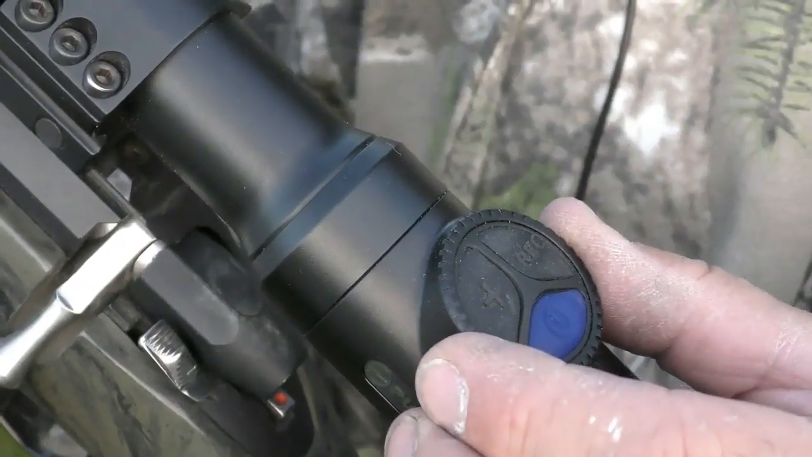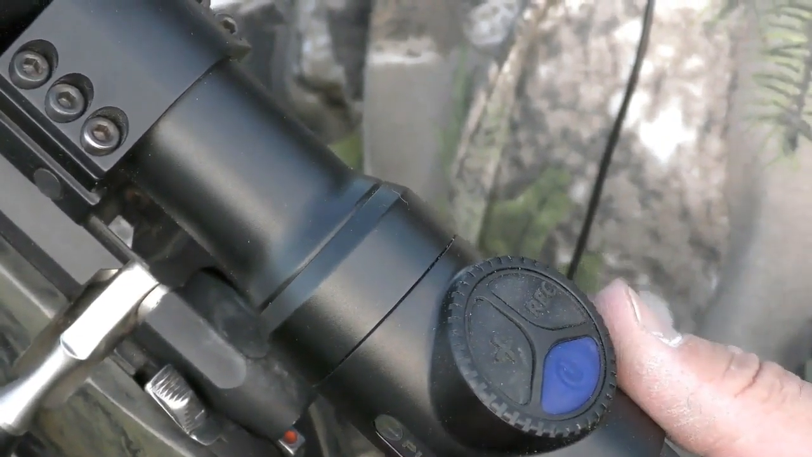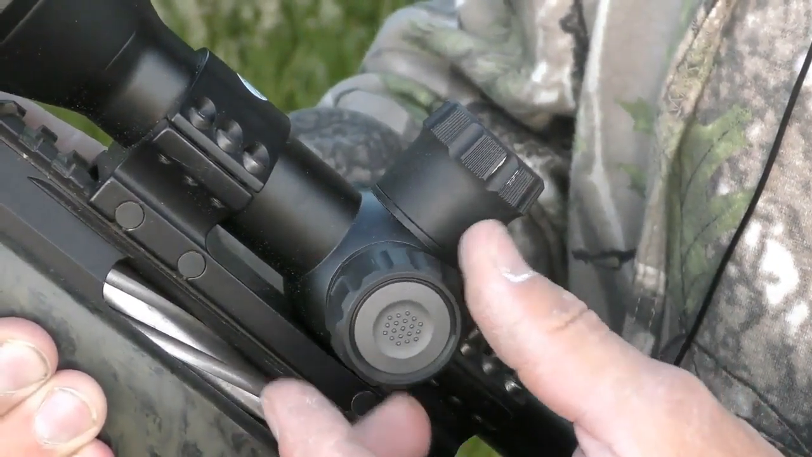All your main controls are here on the eyepiece. You've got your power on off, you've got your zoom for your magnification, you've got your recording for your inbuilt video. Your menu settings are accessed via this button, and then you scroll back and forth through your options.